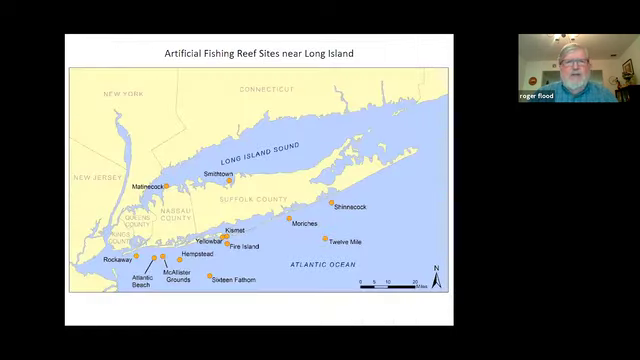So in all these surveys, we see a lot of things, as all of you do when you're out seeing the data spew out of a multibeam. And so as part of this talk here, I wanted to try to make some sense out of a portion of it that otherwise we might not follow up on. And that has to do with the impacts of Superstorm Sandy in this area. And that is related to our periodic surveys of fishing reefs, artificial fishing reefs around Long Island.